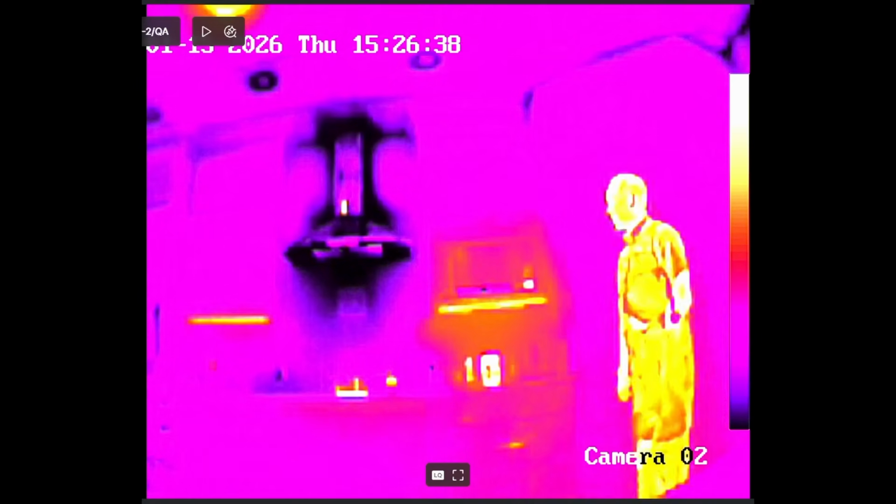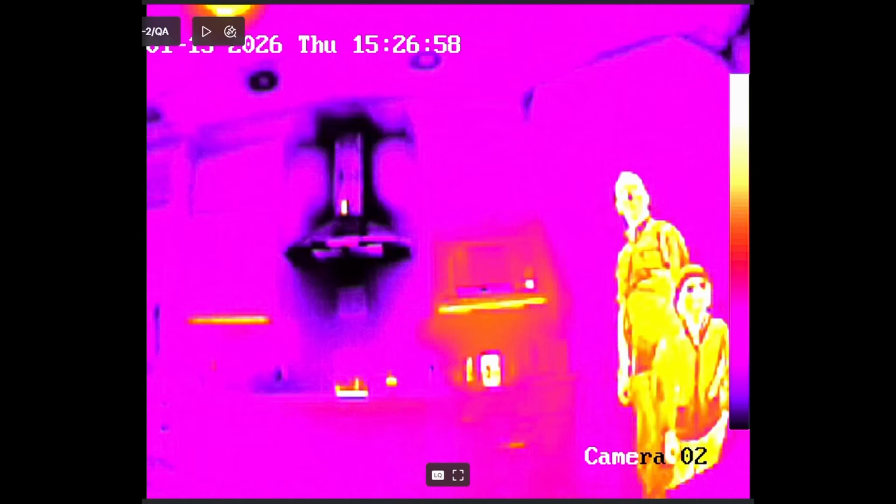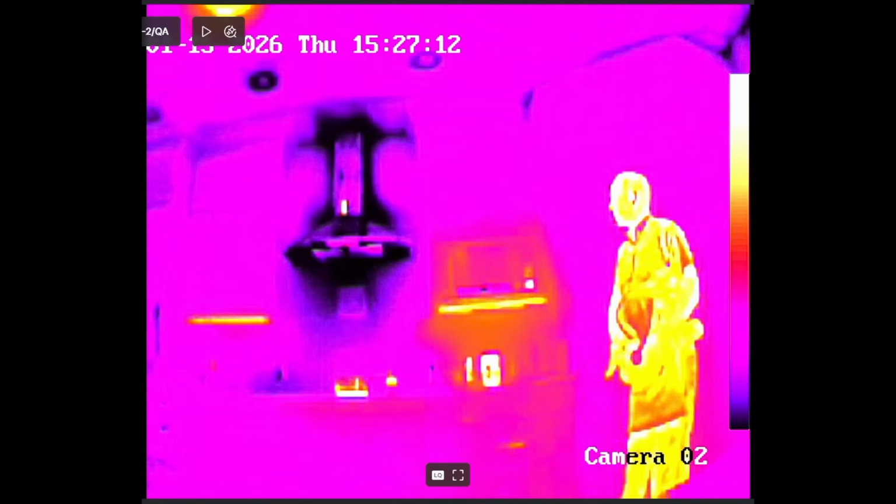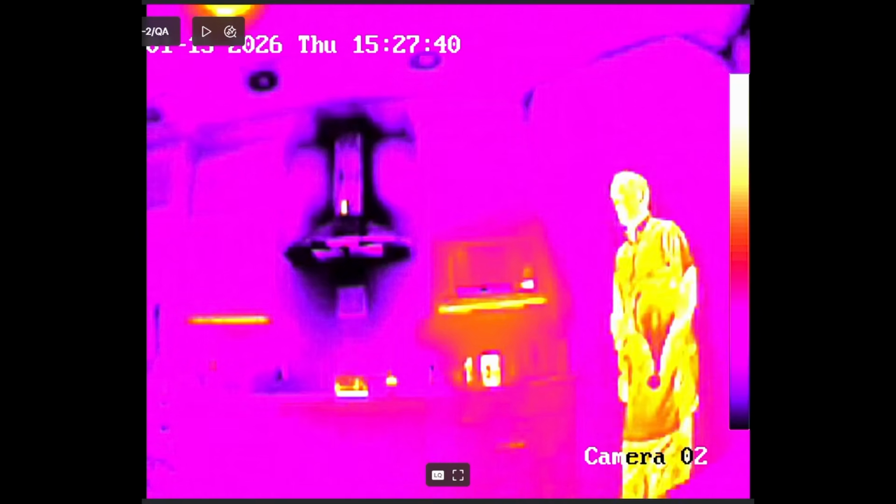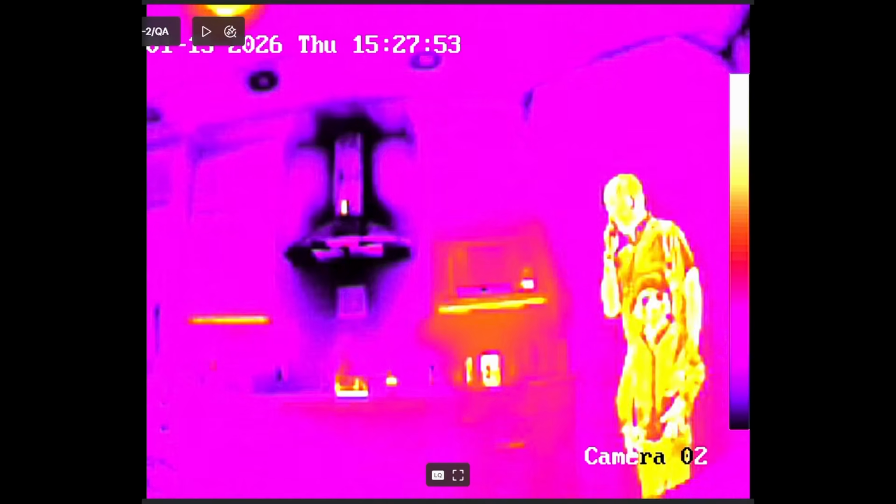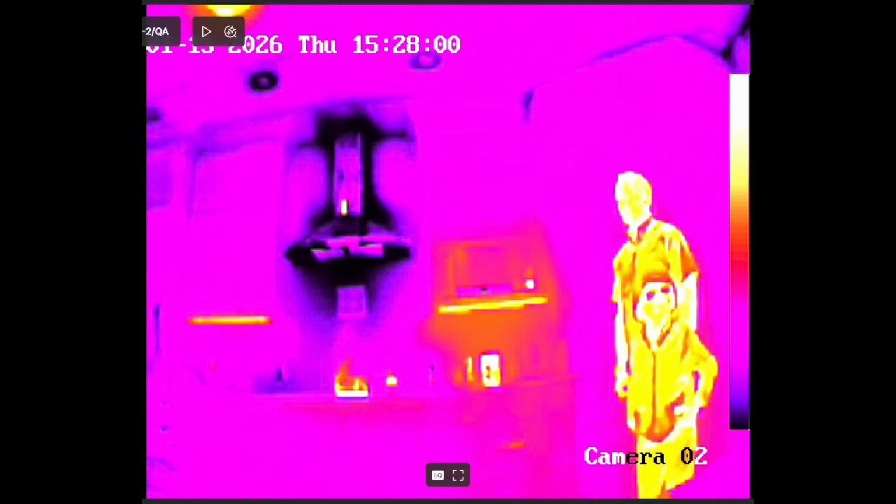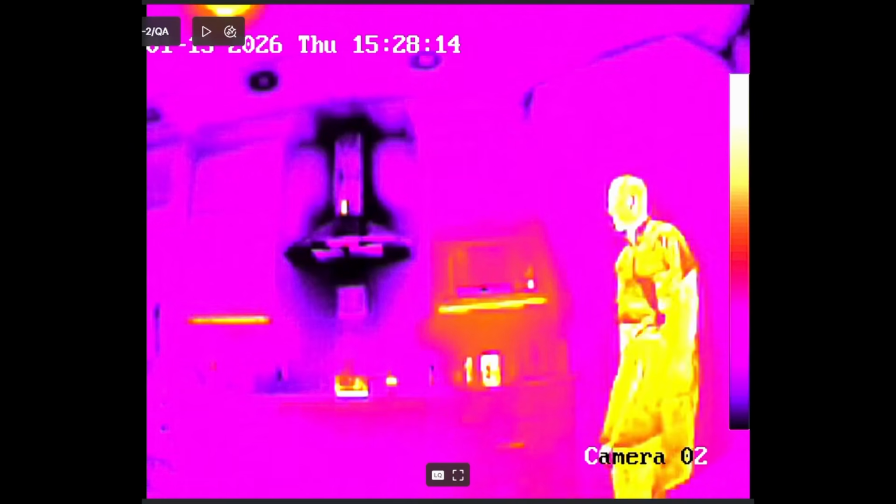And you can see that candle is heated up, and it has heated up all of the glass around it as well as the wax. And you can now start to see the outline of the pot. It's becoming much more defined as that pot heats up from the induction cooktop. Also, you can see the two horizontal bars there. Those are the lights. The LED lights are actually a little bit warmer than the area around them. And now you can start to see the steam. So that steam, at first, it's almost the same temperature as its surroundings, but it's going to heat up pretty quickly there. It's actually going to look like that pot's on fire.